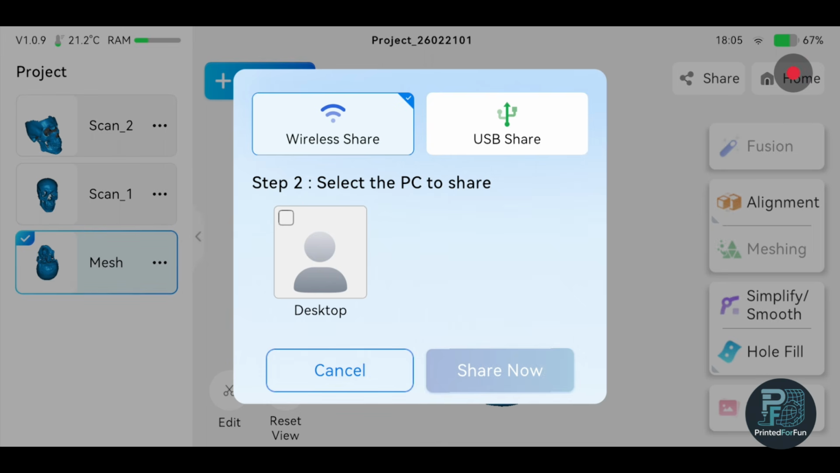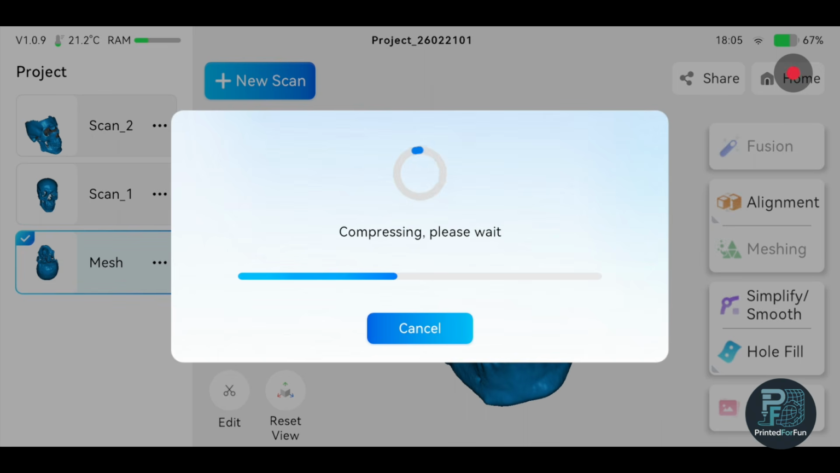And now it is directly popping up here. It's desktop, where my host name of the PC is desktop. I can just press share now. And it first will compress the data. I think it is sent as an archive format over the network. This may take a few seconds. And after compressing, it's sharing.